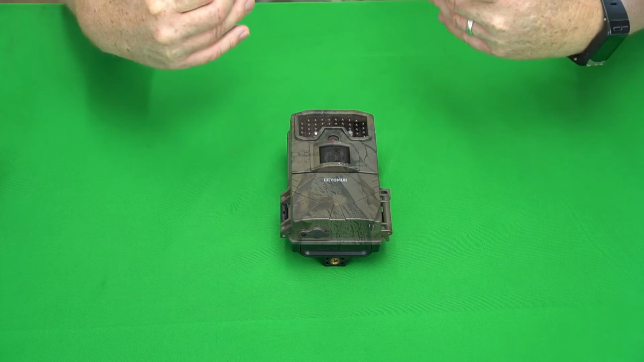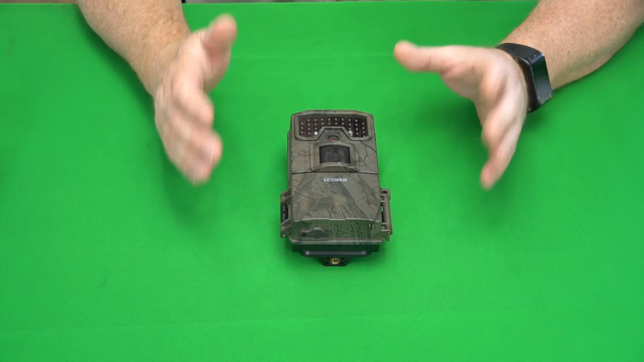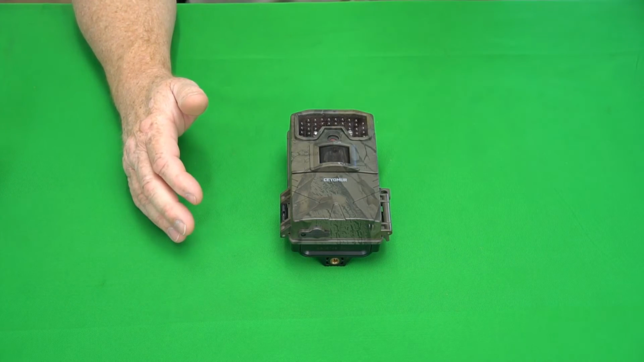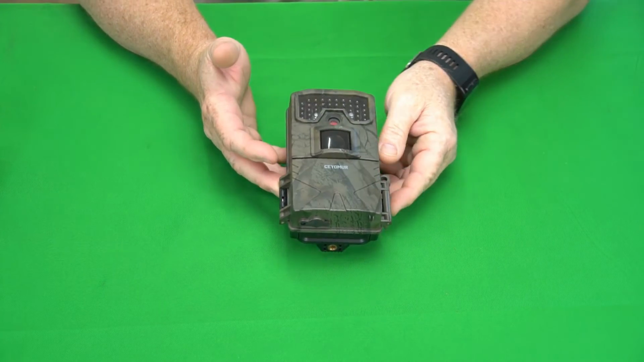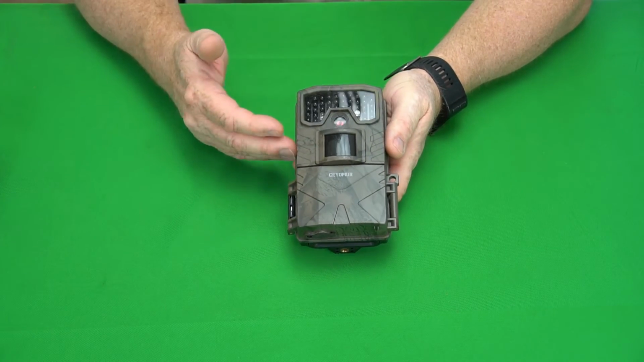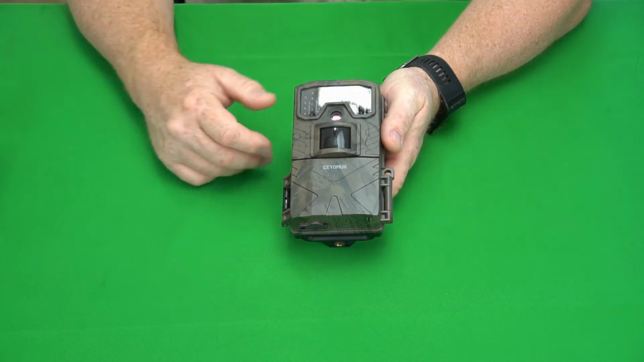But we're not talking about whether it's something you could show on National Geographic here. Can you tell what's in the image with enough clarity to be useful to you? And yes, obviously, even though it's not the highest quality, for 25 bucks, this is a great camera you can put out there and see what's coming to your feeders.